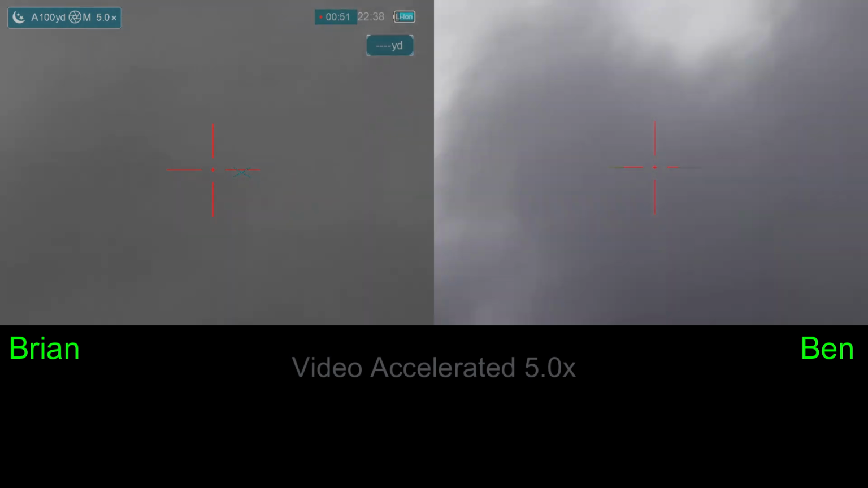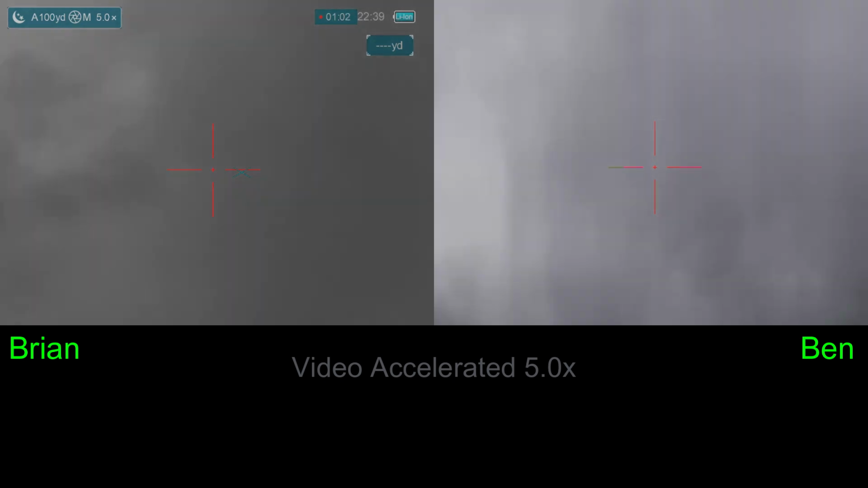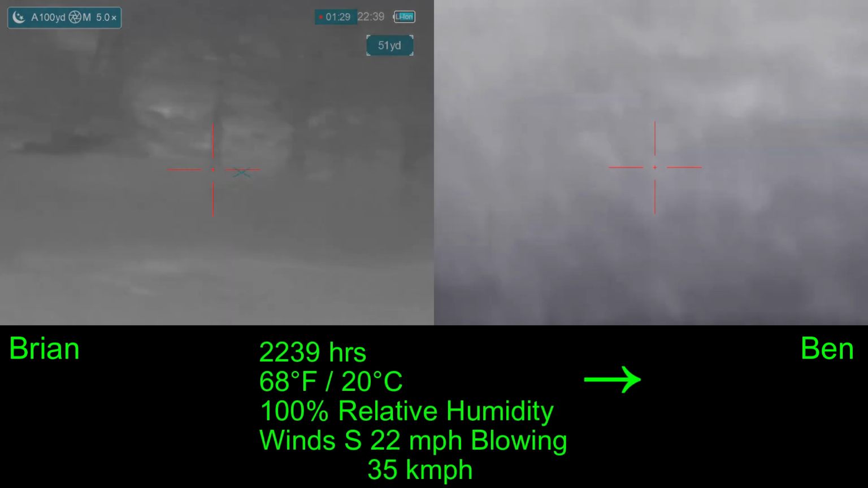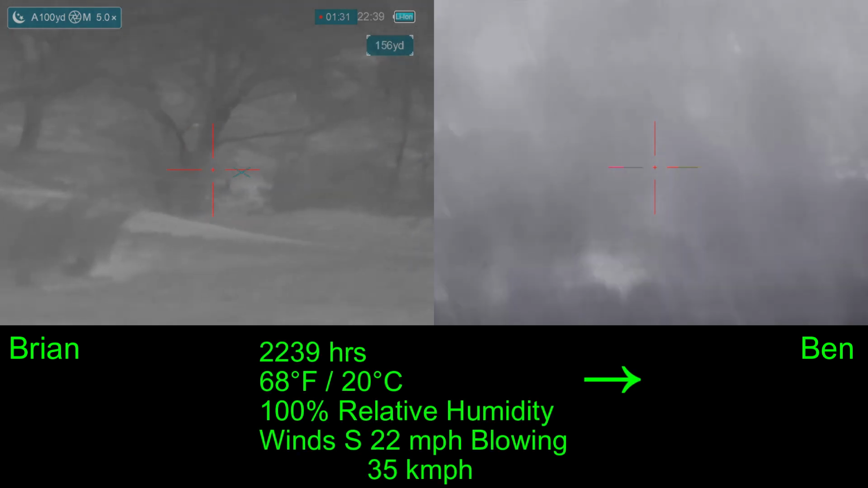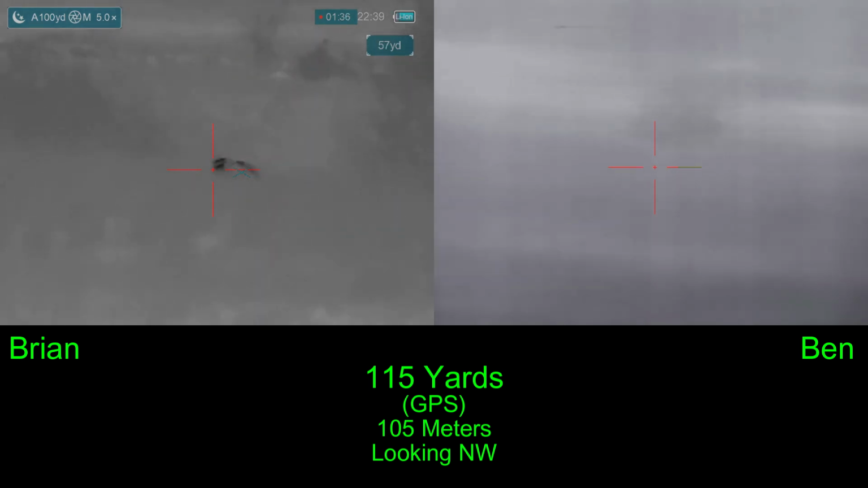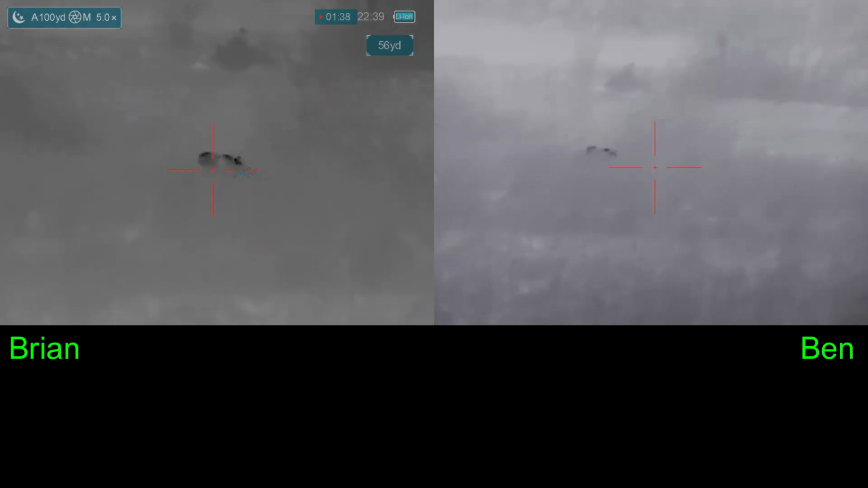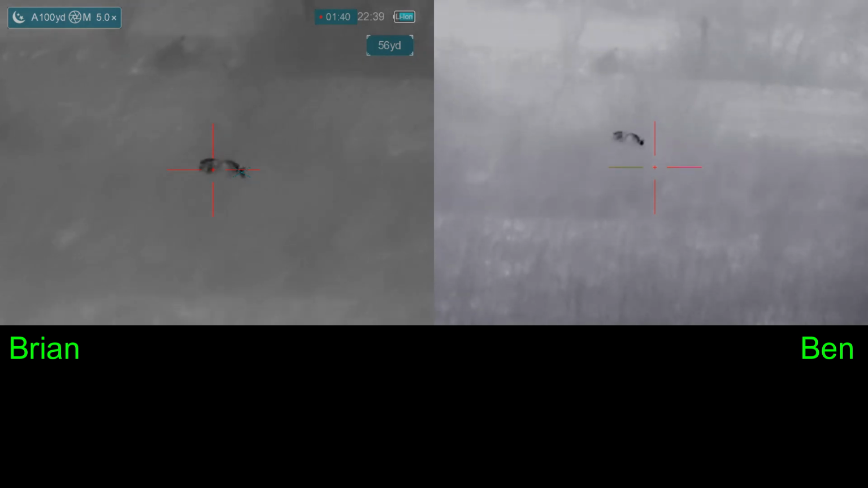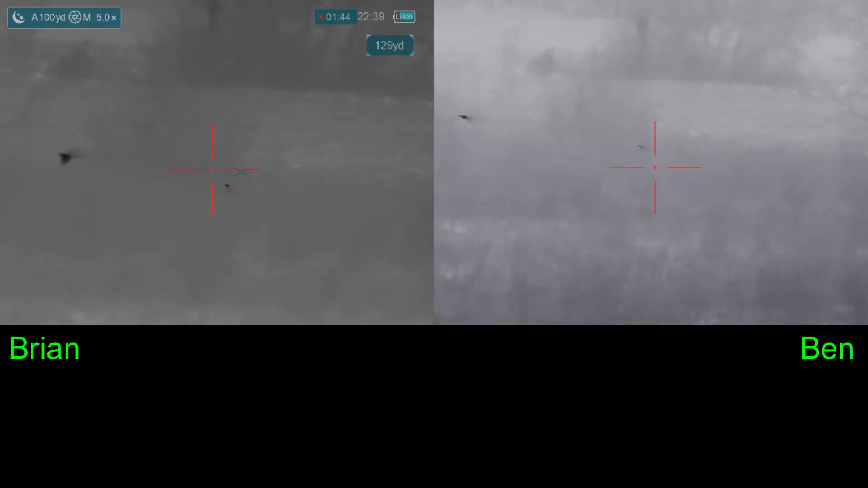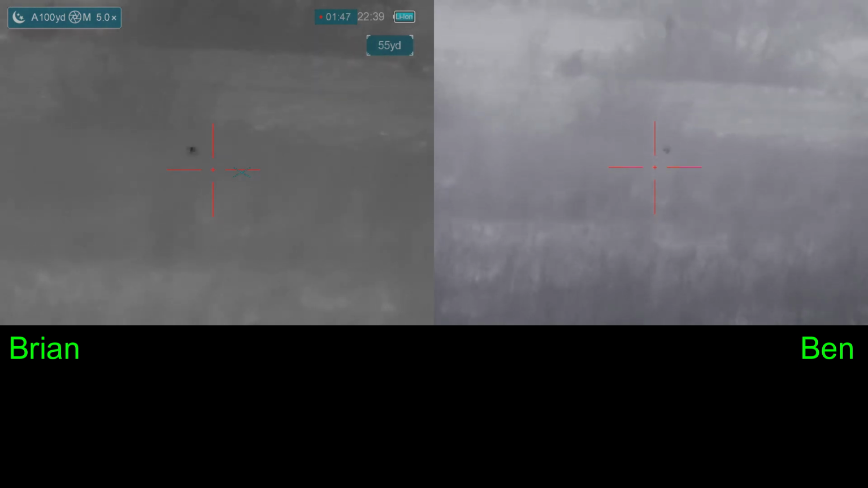And so basically we have hillside and vegetation blocking our view, and so we're moving to get into a better position at this point. And I'm thinking we haven't gone far enough, or it's stuck into some heavy brush because I'm not seeing it. The wind's certainly not a factor for us at this point. There he is. Do you have him? Yes. 3, 2, 1. 2 shots, 2 hits, and the boar is down.